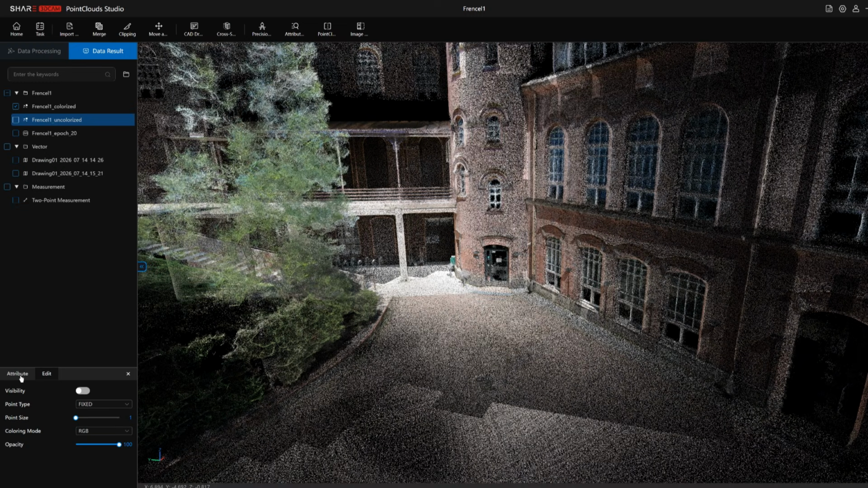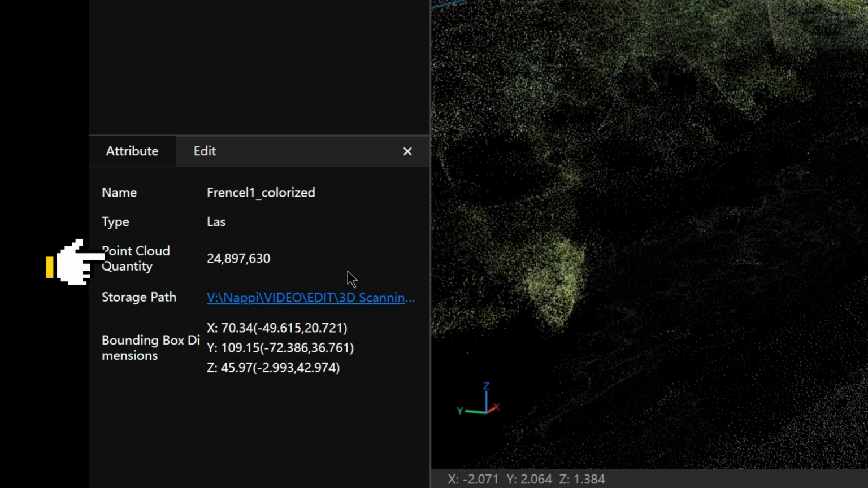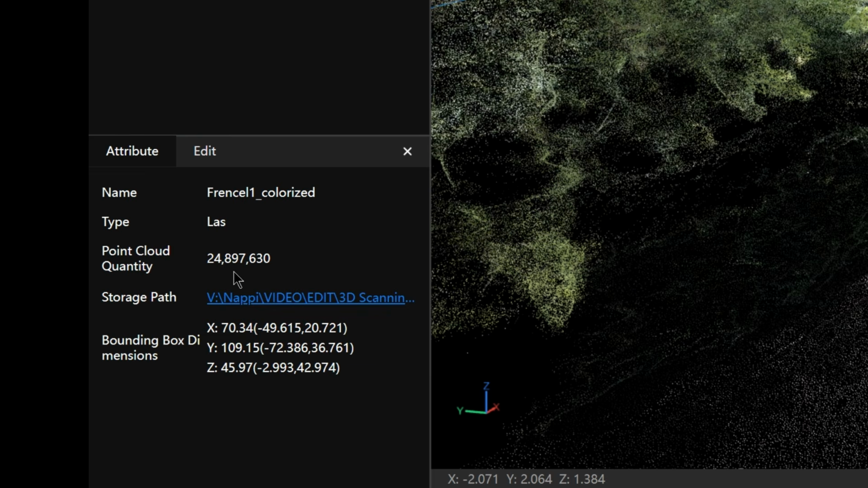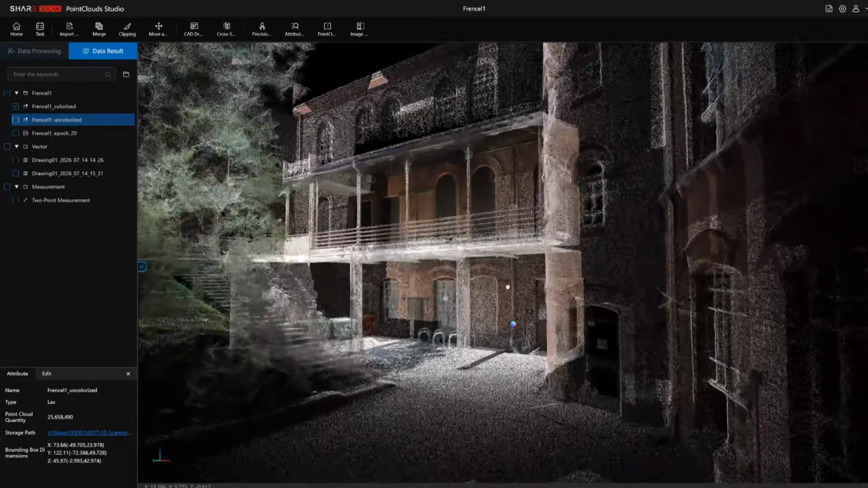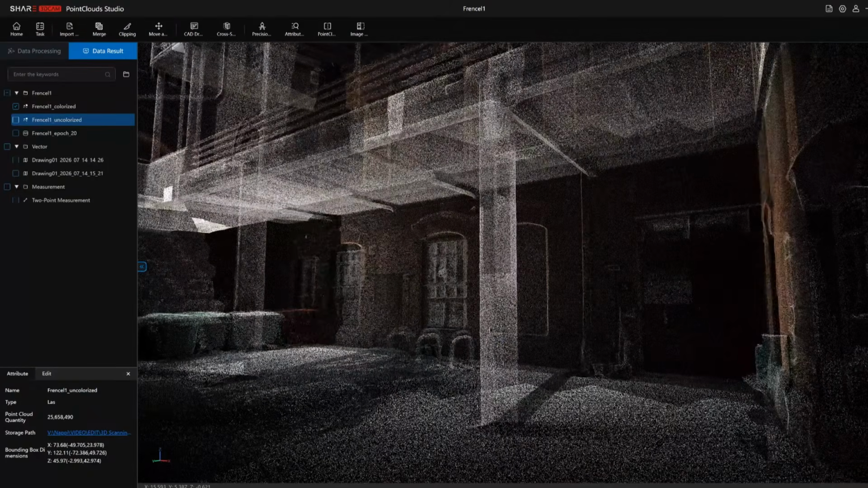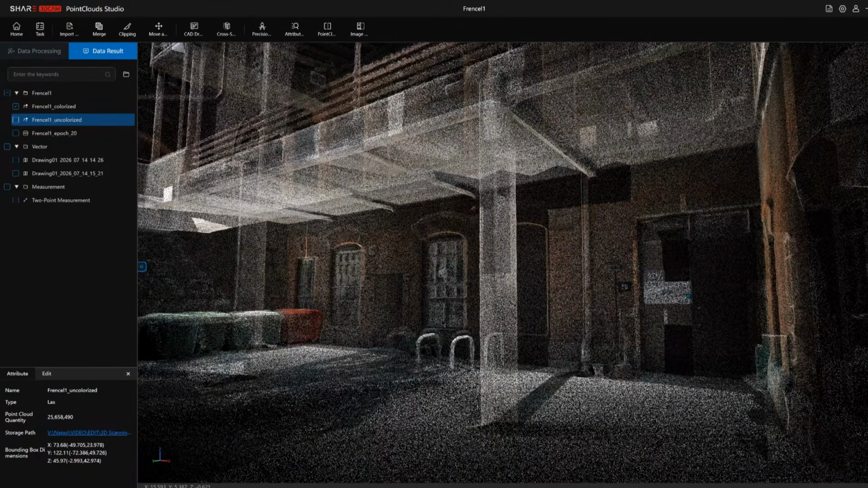The point cloud rendering itself is impressive. Depending on the size of the scan, a processed point cloud can contain tens of millions of individual points, while still remaining relatively easy to navigate. Displaying this amount of data requires the point cloud to be divided into smaller spatial sections and rendered progressively.